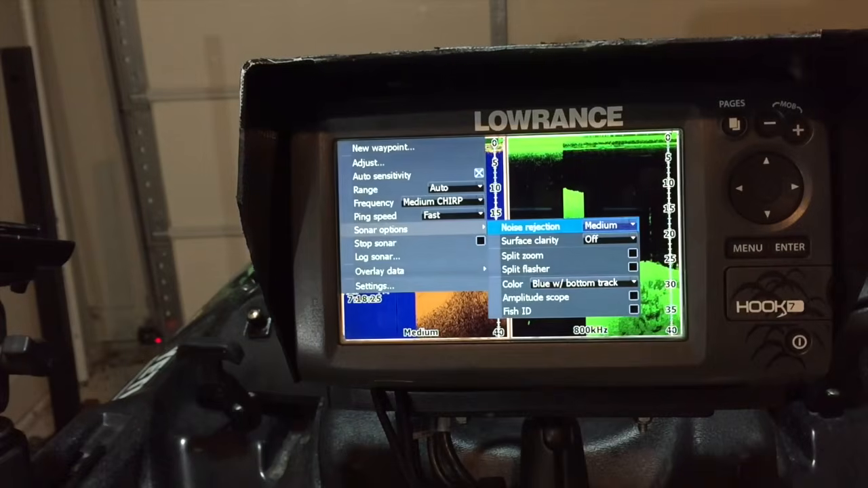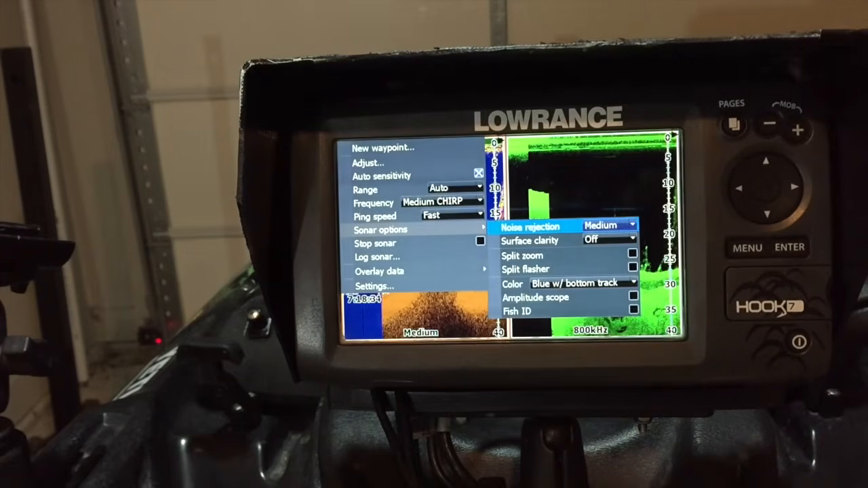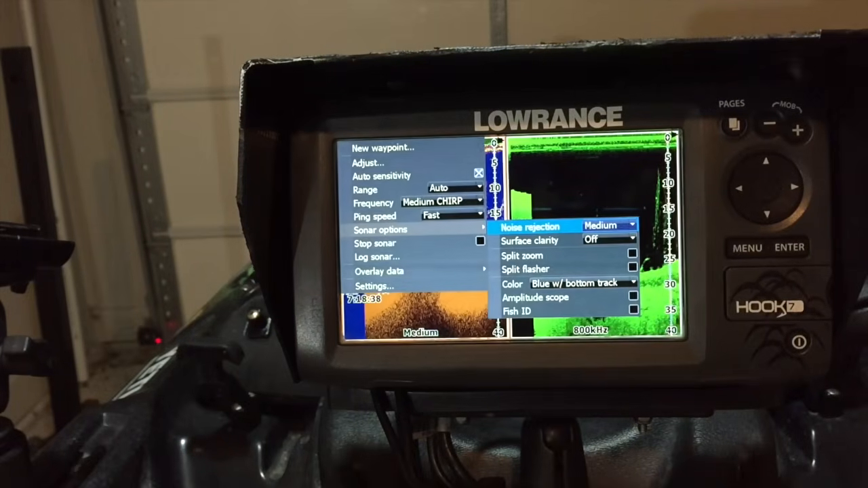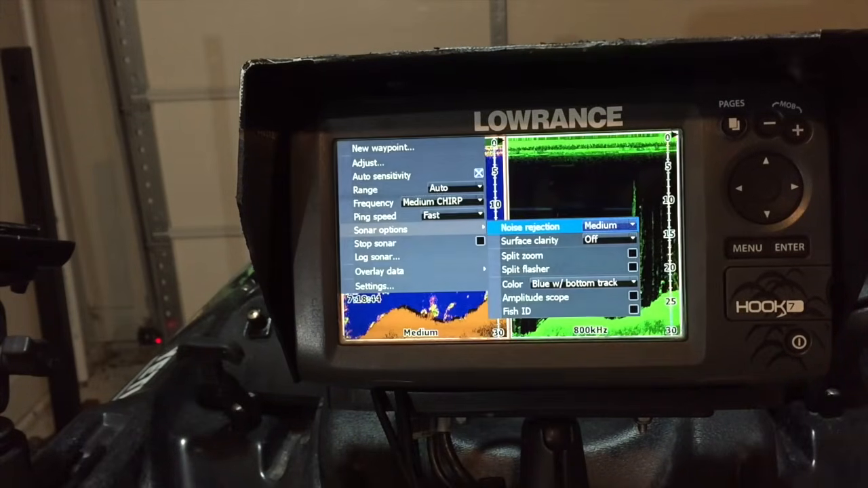Amplitude Scope is how much information you're getting brought back to you. So again, I leave it turned off. I like it set to all my autos there. And fish ID, I don't really want to picture a little fish on my GPS. I want to see other information like the arc. I want to know how deep that arc is, and I want to know how wide that arc is. I don't want a little fish logo.